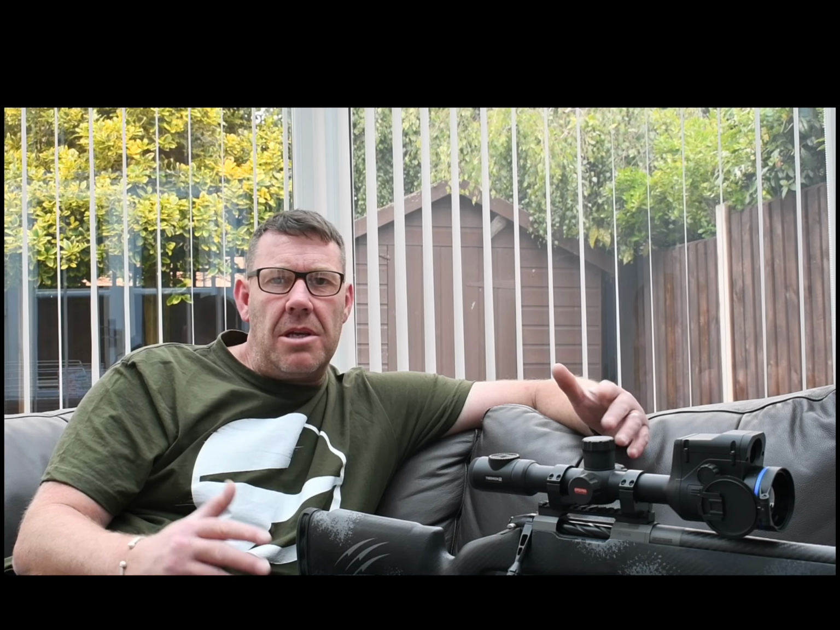So the major differences in the new Thermion to the older Thermion. This is the Pro version, and all the Pro versions are now coming with 25 millikelvin sensors. So that's the XP and the XQ. But like the old one, we're still on a 640 by 480, 17 micron sensor with a 50 Hz refresh rate.